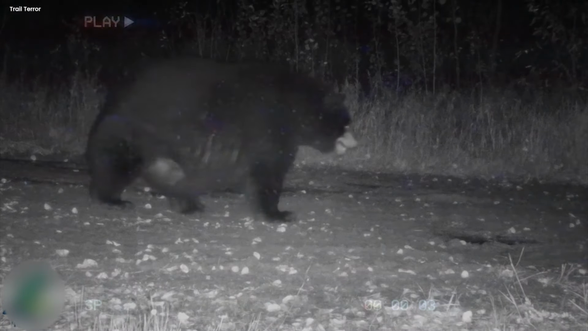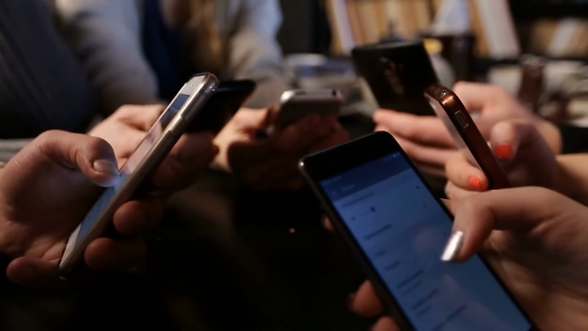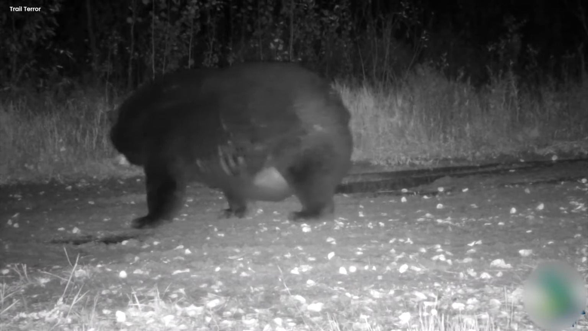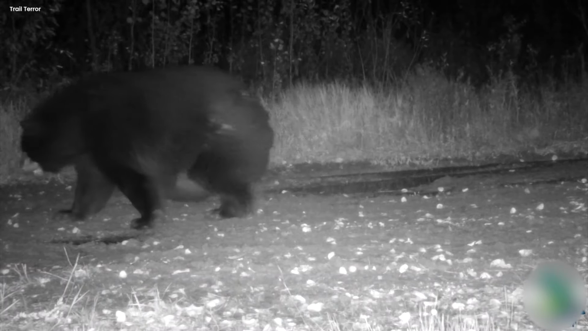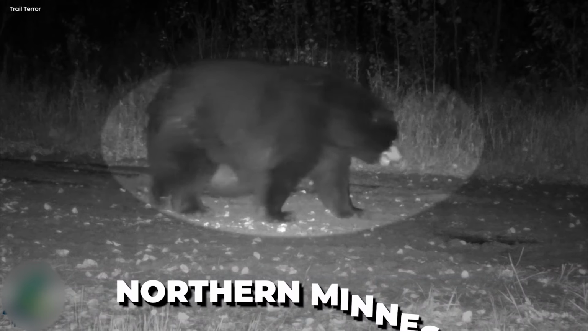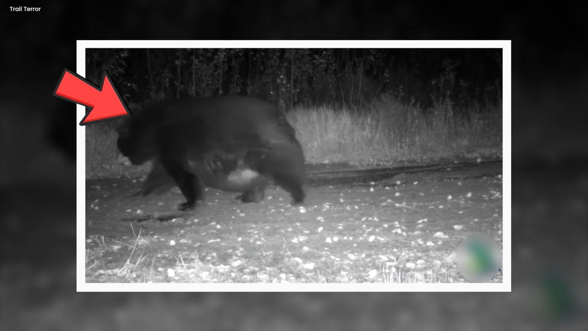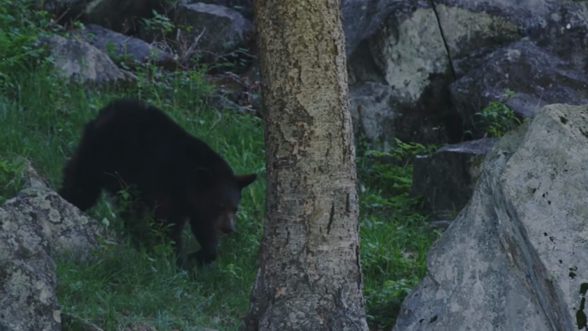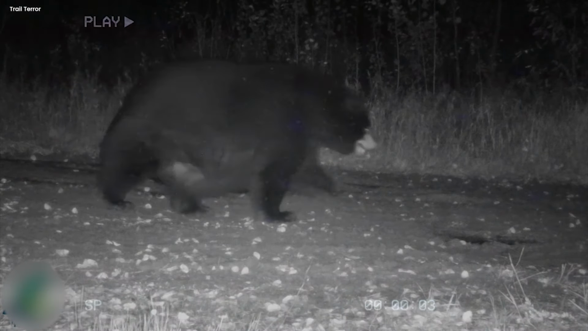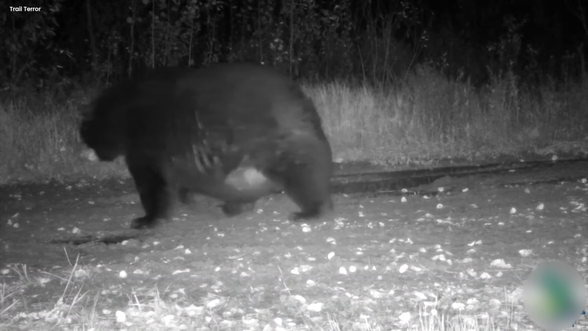A massive bear. This bear was captured by a camera, and it was quite a sight for everyone on the internet as well. It looked as if it had been training for some competition or something. The video shows this mysteriously huge bear wandering in northern Minnesota, and people who watched it came up with all sorts of suggestions. Some thought it might be a pregnant mommy, while others speculated it's getting ready for hibernation. But even after different reviews, no one is exactly sure about this massive and scary bear.